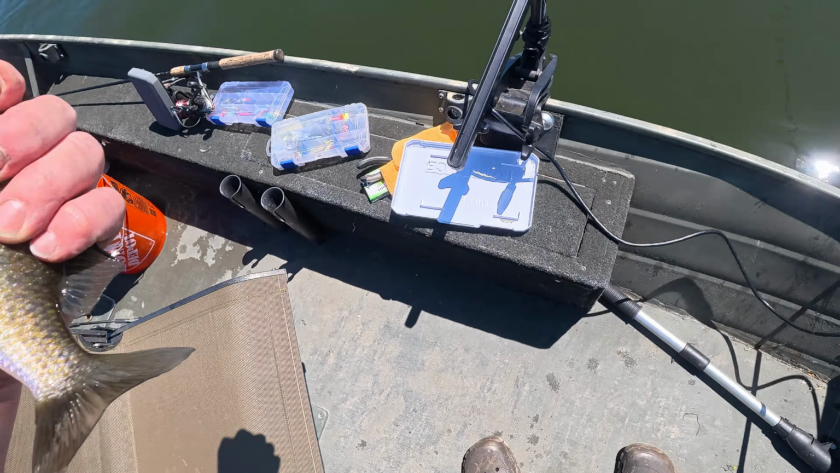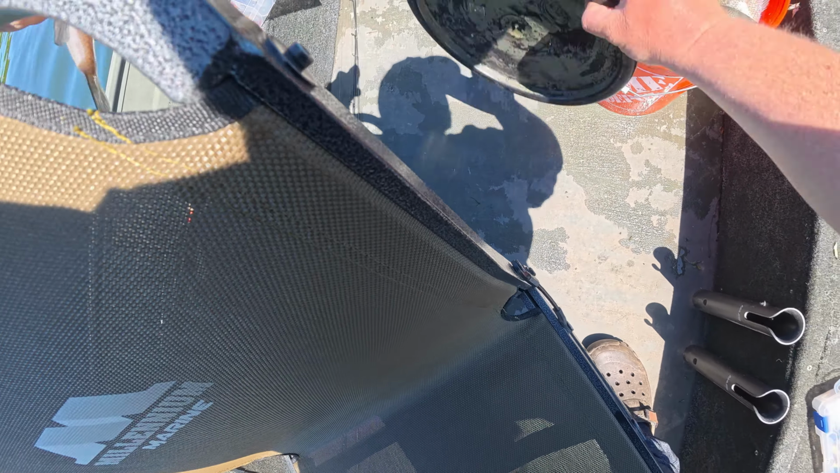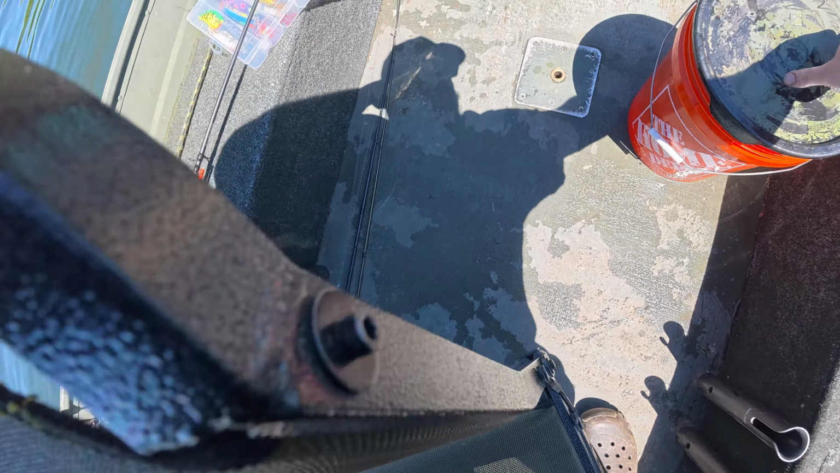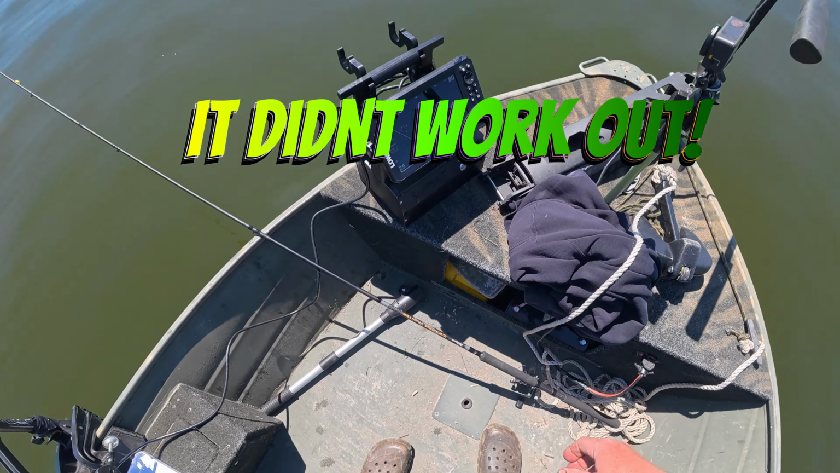All right, we did it. We got our inland limit of pinfish, bluegills, I mean. Now we can catch 10 perch. But to do that, we're gonna go deeper and we're gonna go bobberless.